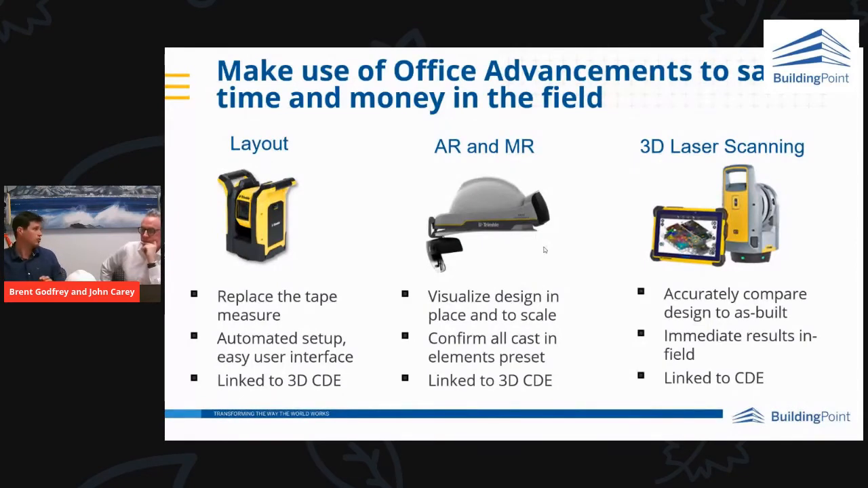Once again, it's important our scanners are linked to our common data environment. All the latest revisions, latest data is what is being used out on site. Our 3D scanner is now linked and has become part of our office workflow, linked to our common data environment.